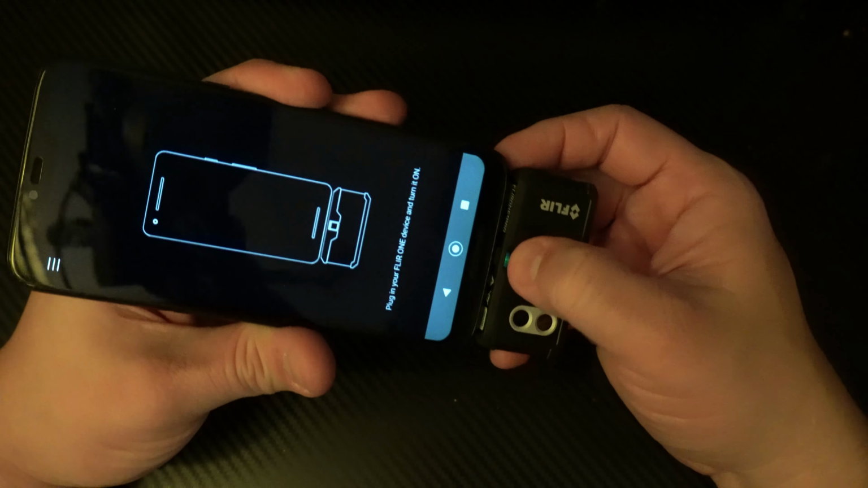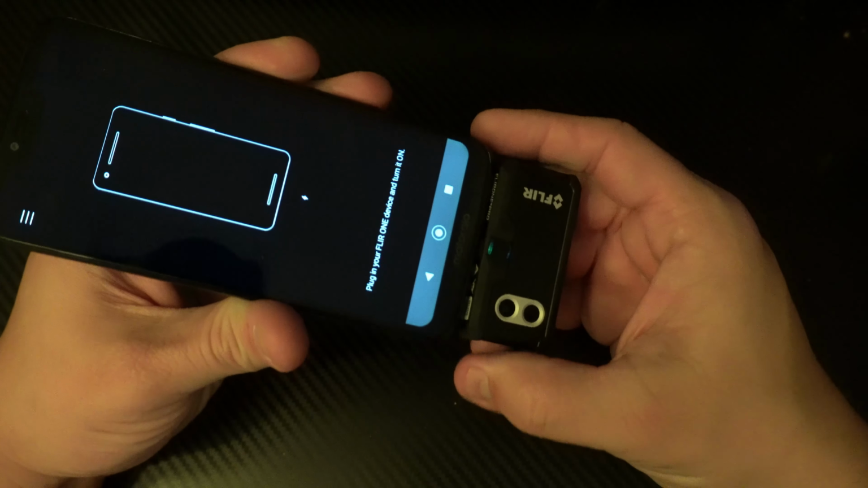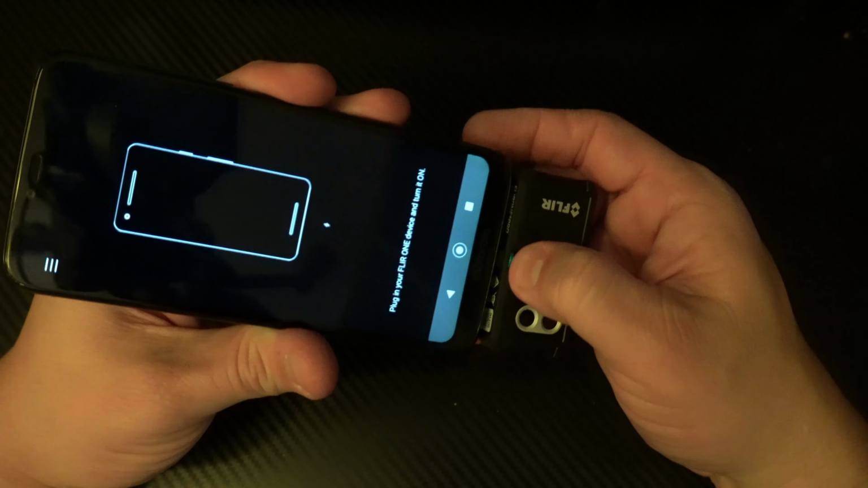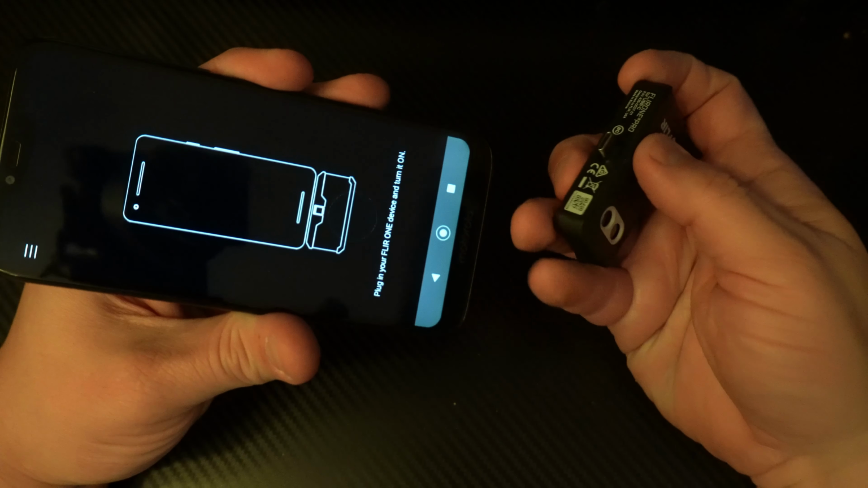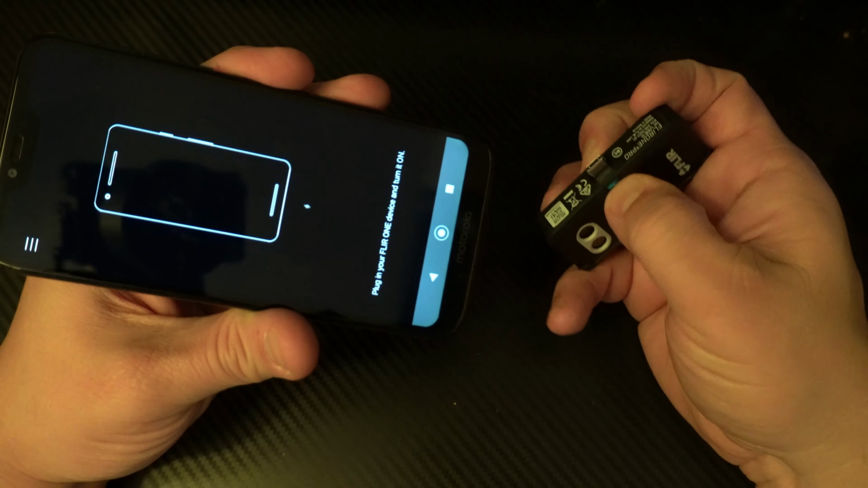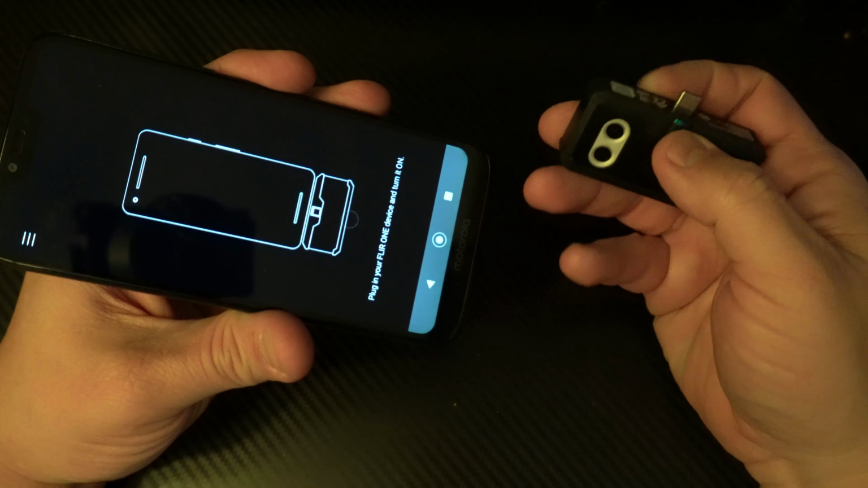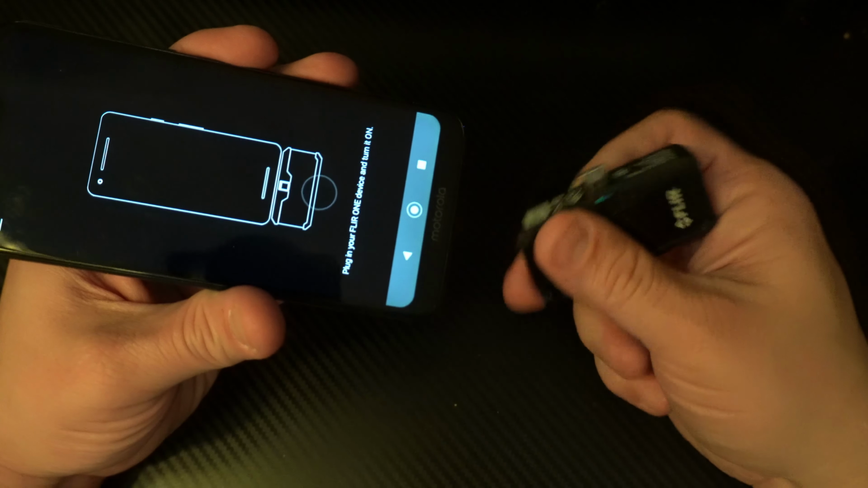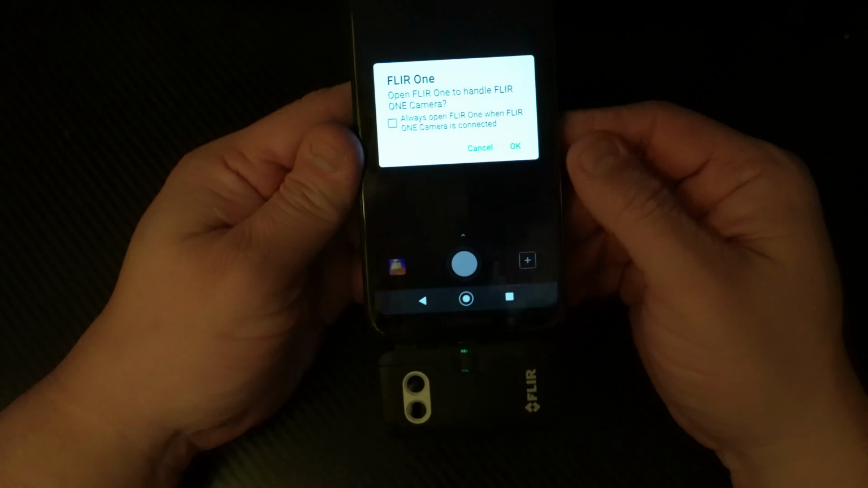Now, this here will actually allow you to scoot the USB port in and out in order to get a better connection. So if you're having issues with connecting, you can rotate that little device, and it'll actually move that USB out just a little bit further. See? Now it's connected.